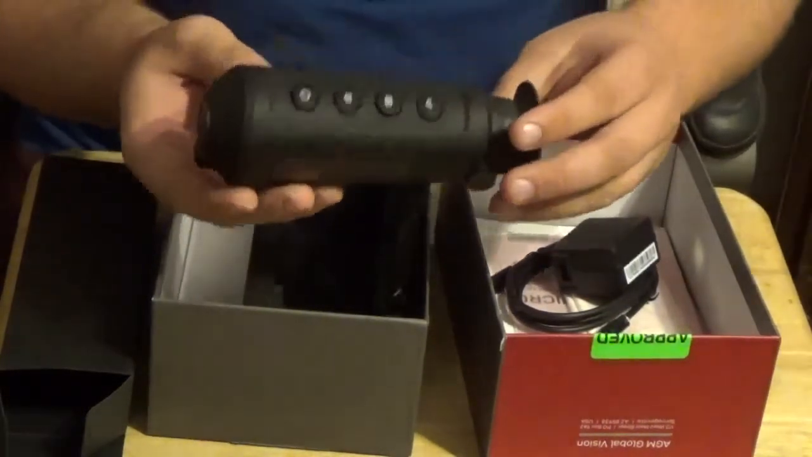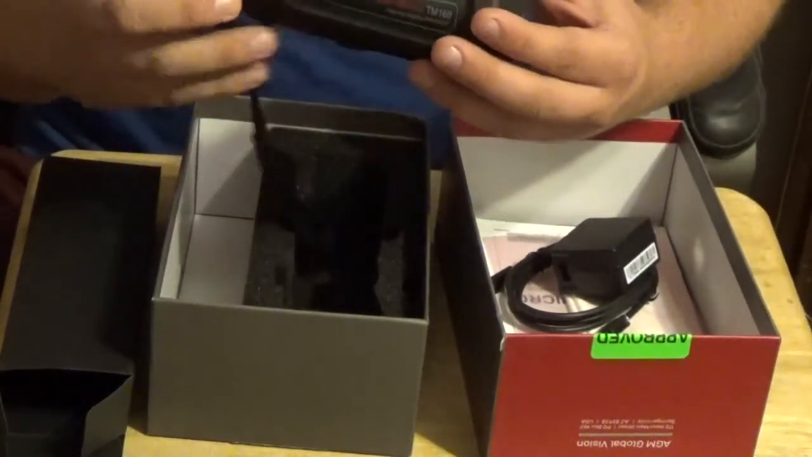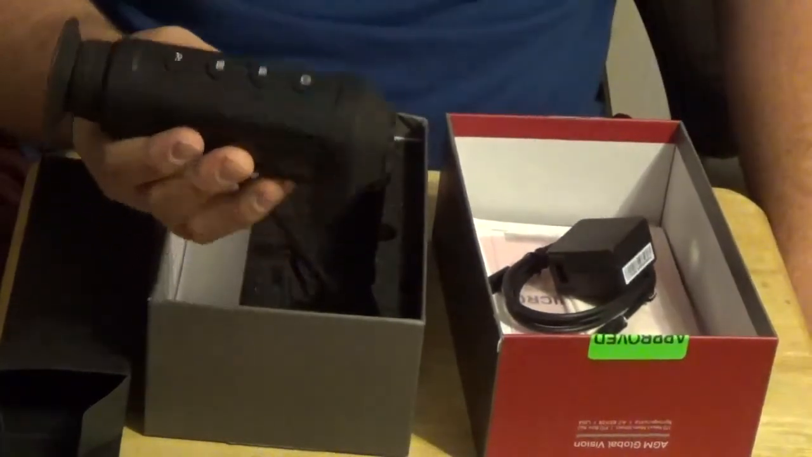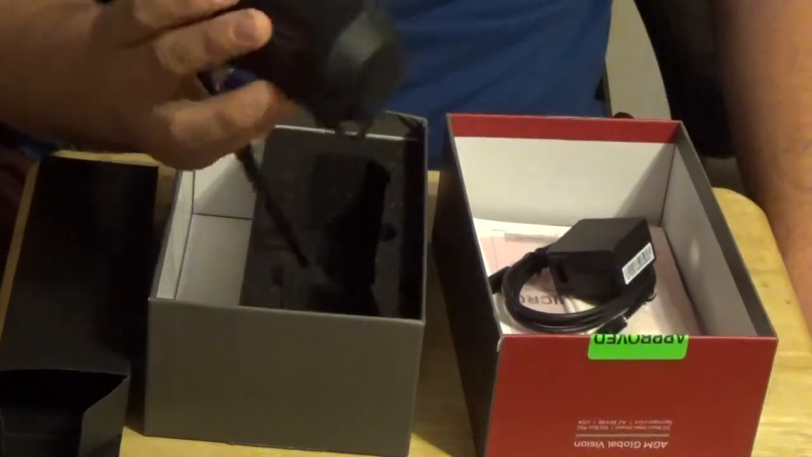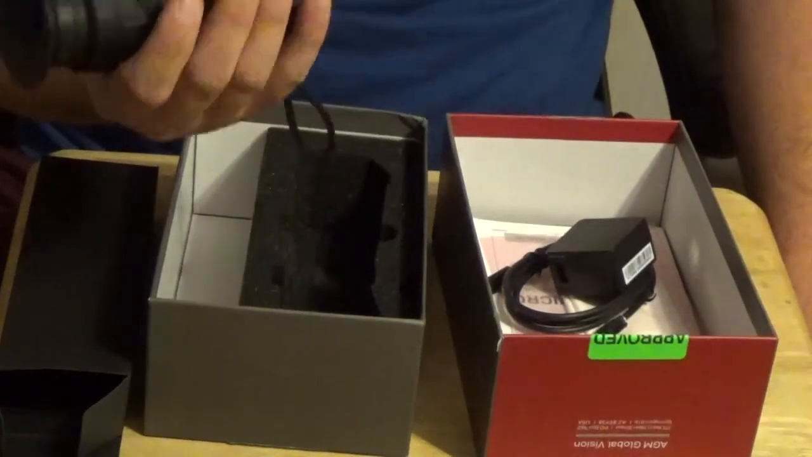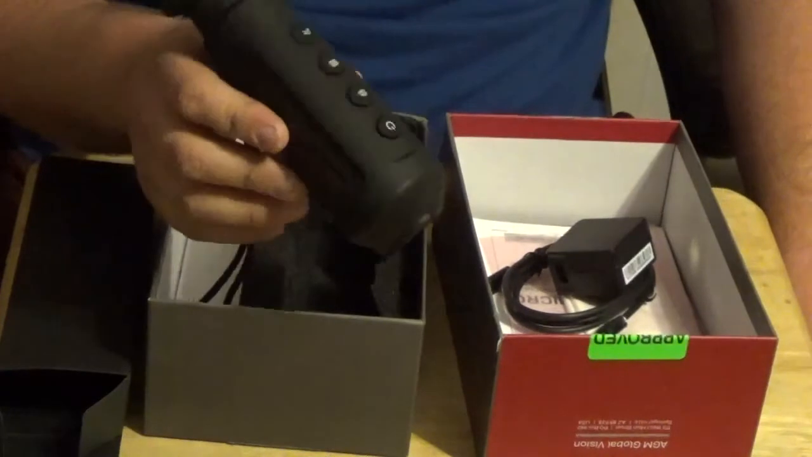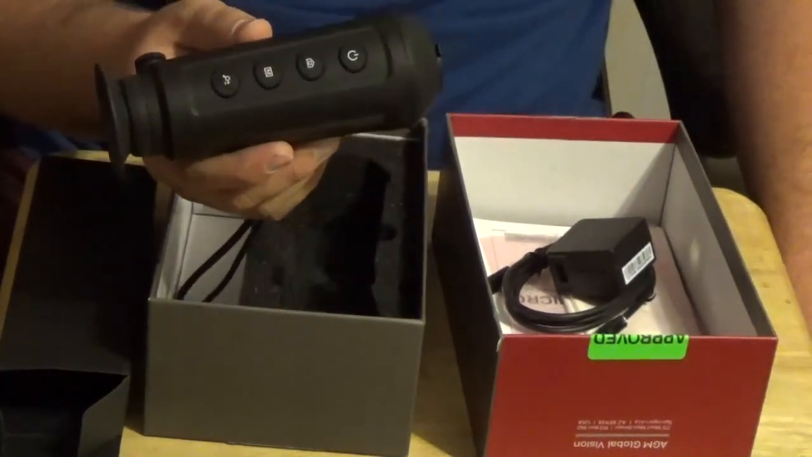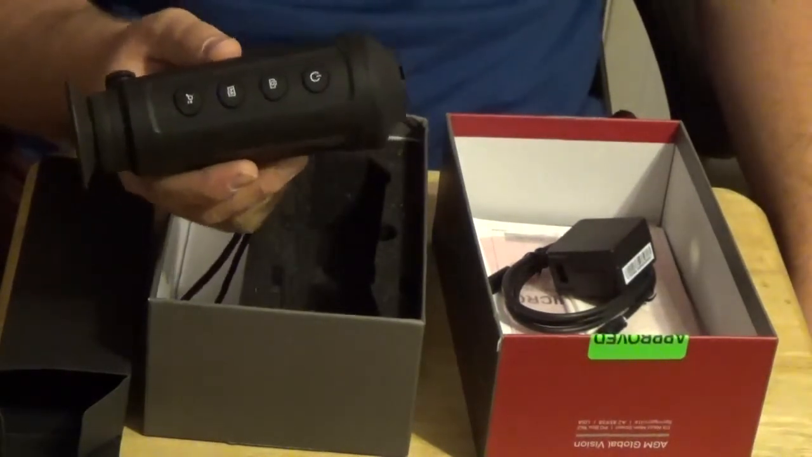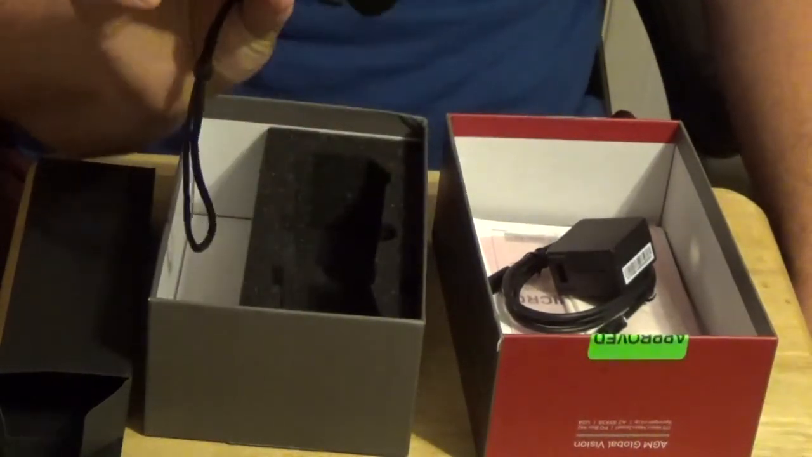This has got a rechargeable battery, integrated rechargeable lithium-ion battery, so we'll have to charge it up, I'm sure. It does have built-in video recording and still picture taking capability, so I'll definitely be showing you some of the footage using it. It's got several different color palettes as well. We'll check those out. Check it out at different distances on different sized targets, people, animals, things like that. So I hope to give you a pretty good review on this.